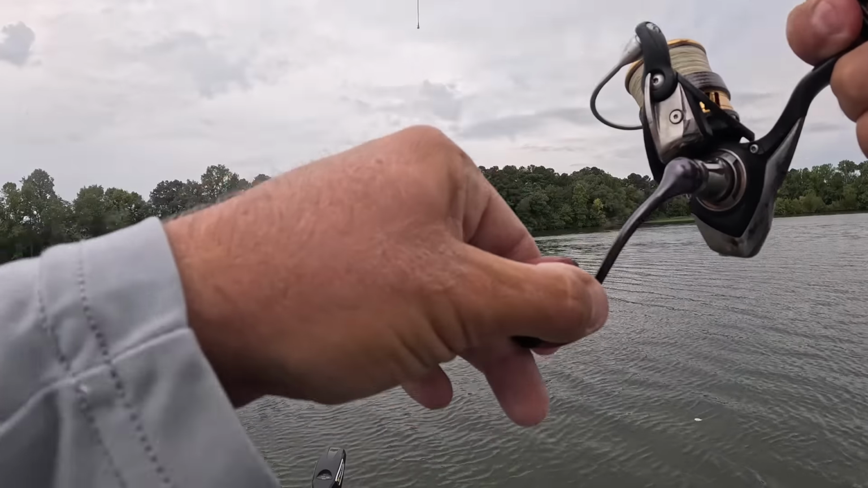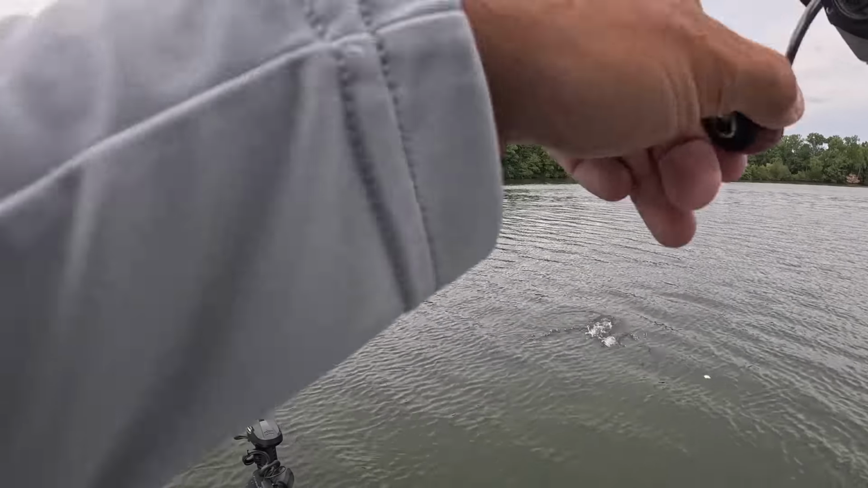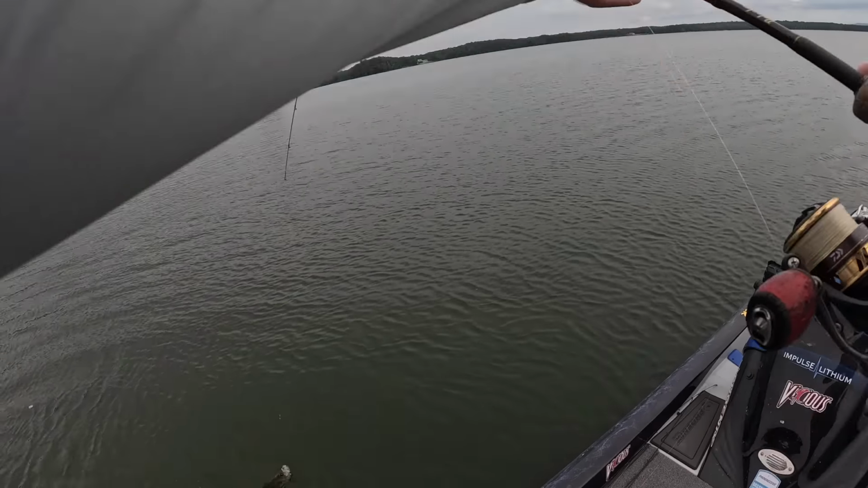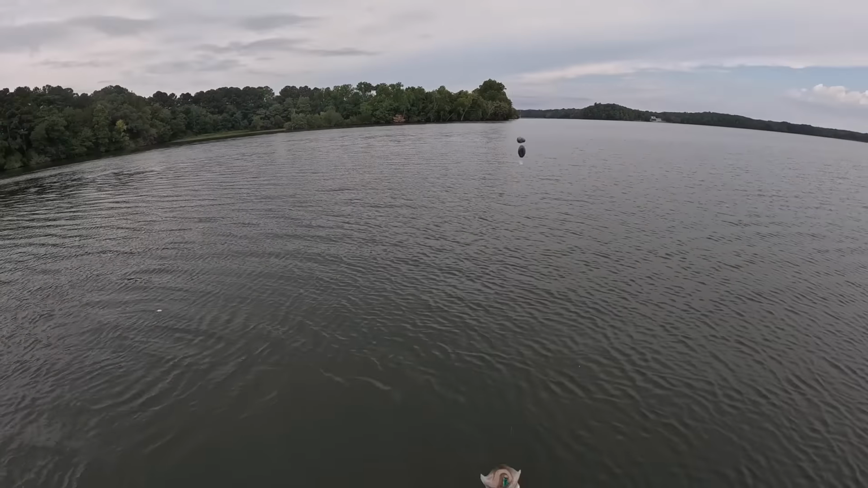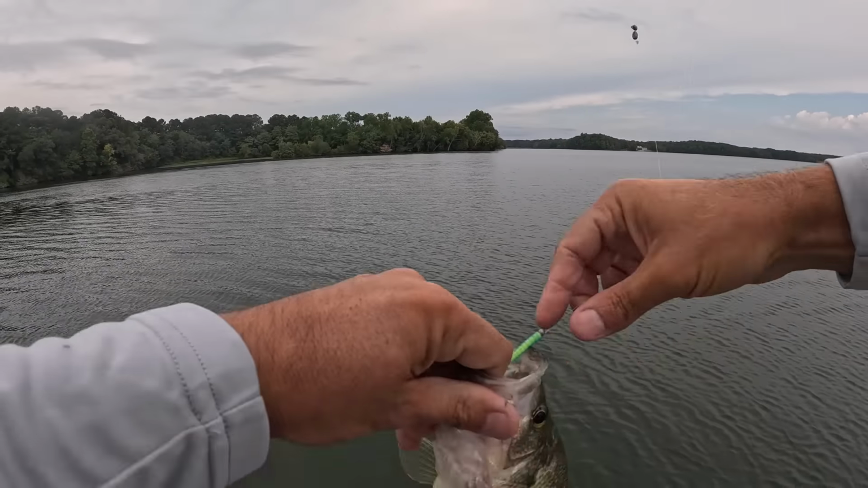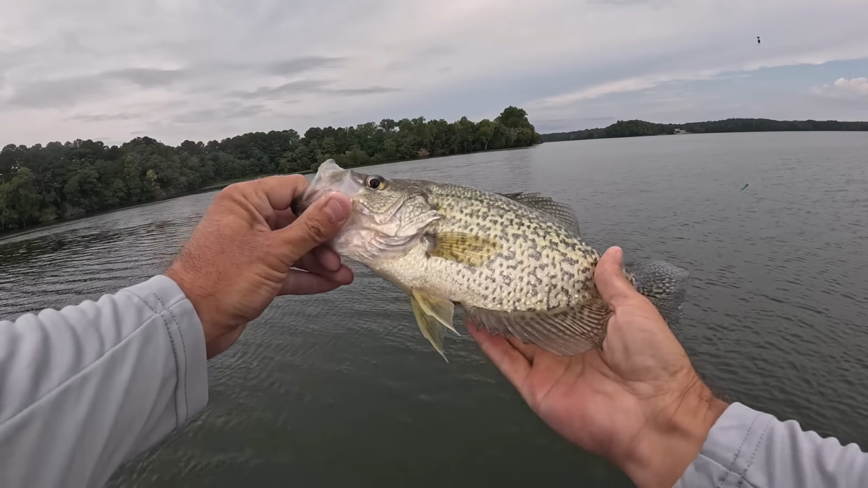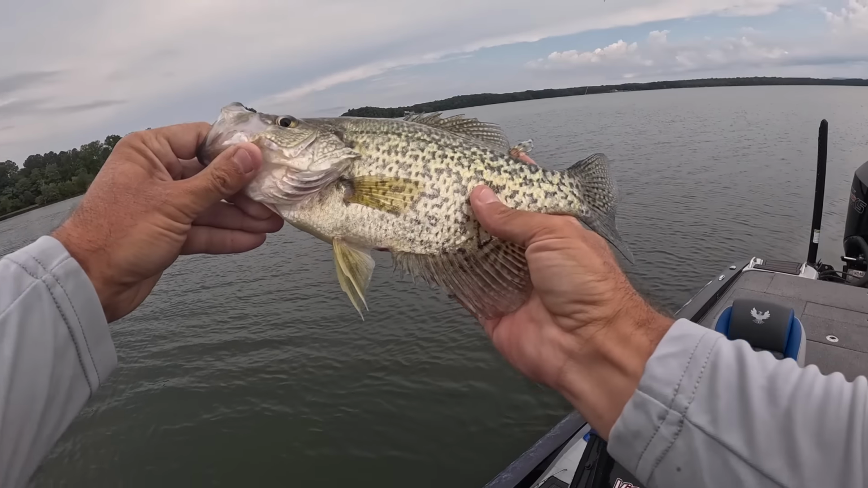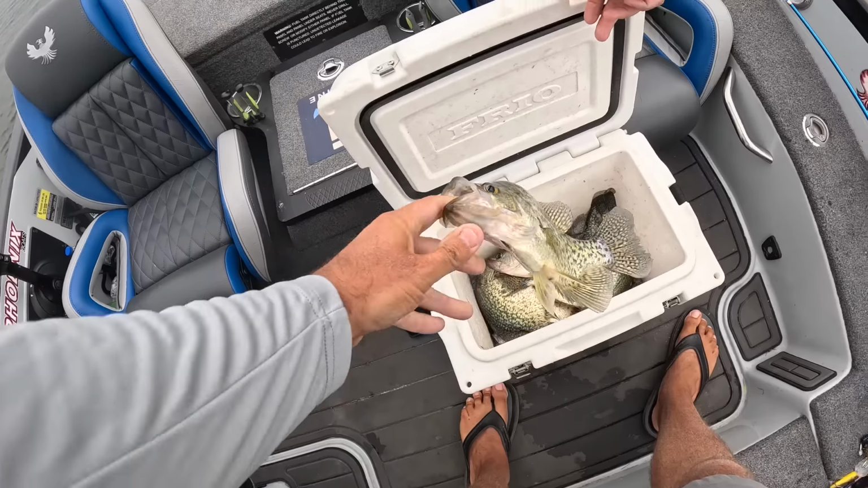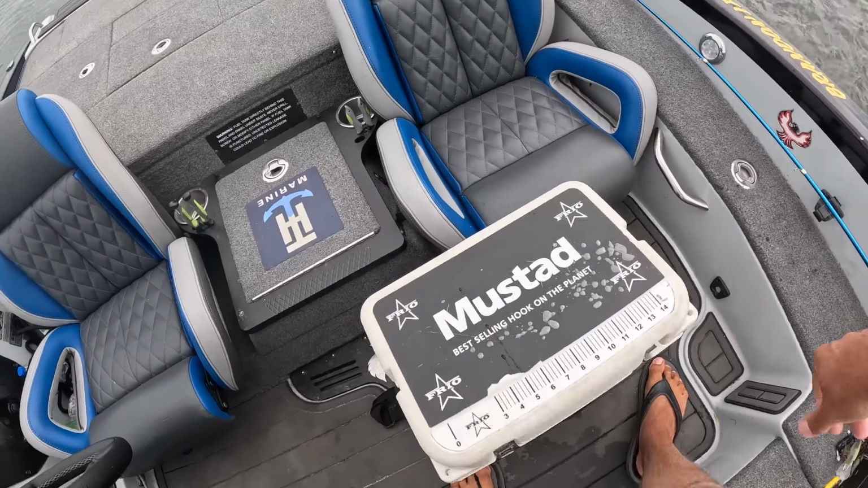There we go. I think that's going to be a crappie. Yep, a good one too. There's some good crappie here, man. They're just mixed in with everything else. You just got to be patient, deal with all the rest of that stuff, and you can get them. I mean, there ain't nothing wrong with that, especially not for a late summer crappie. Them are all dandy fish right there.